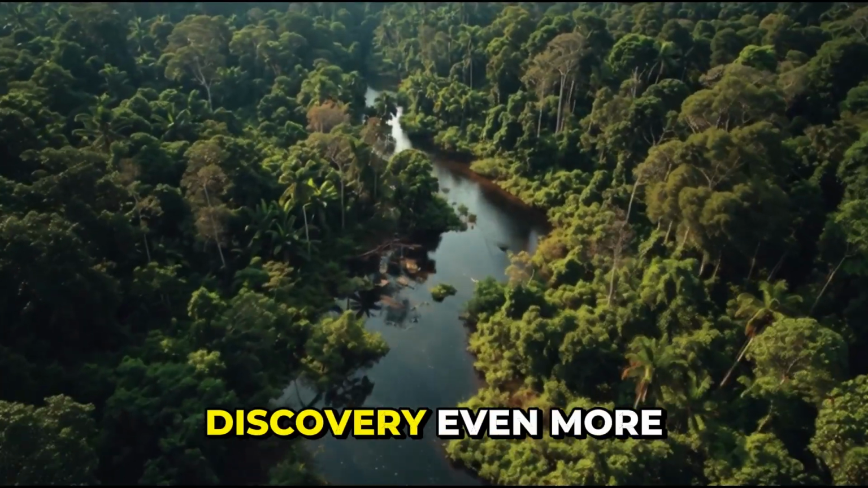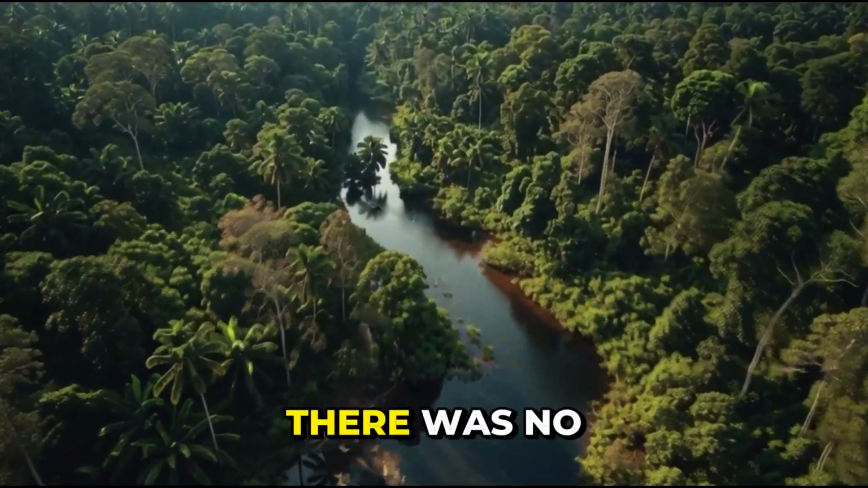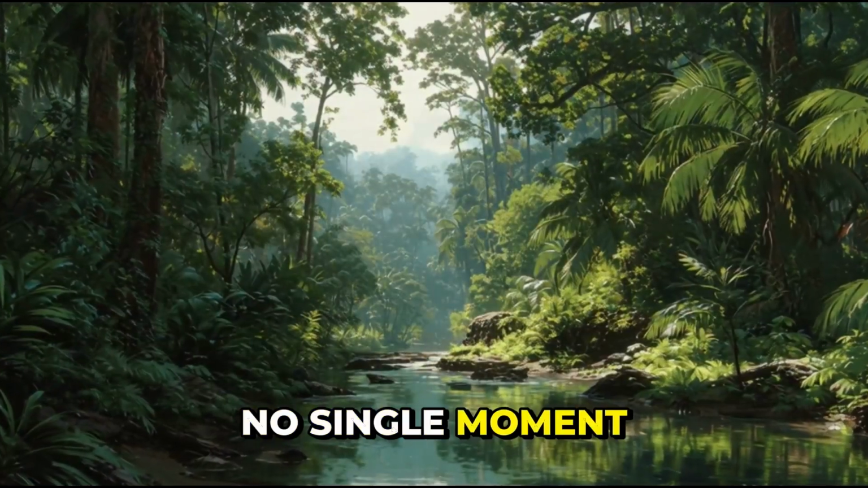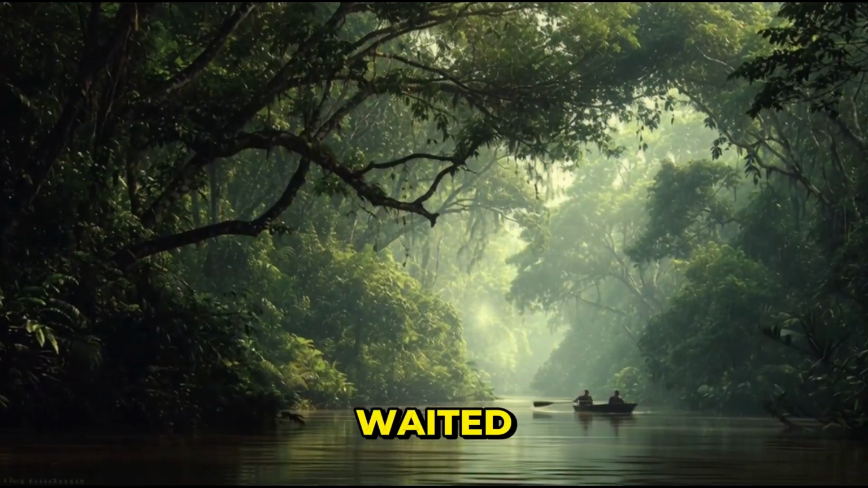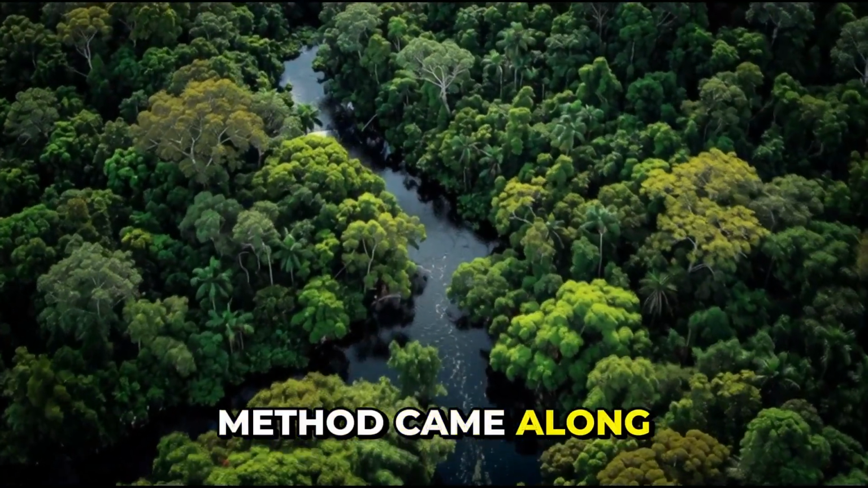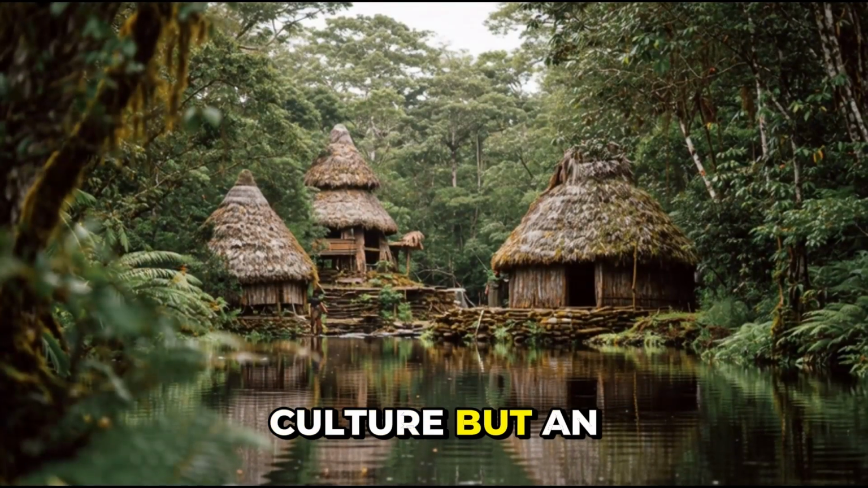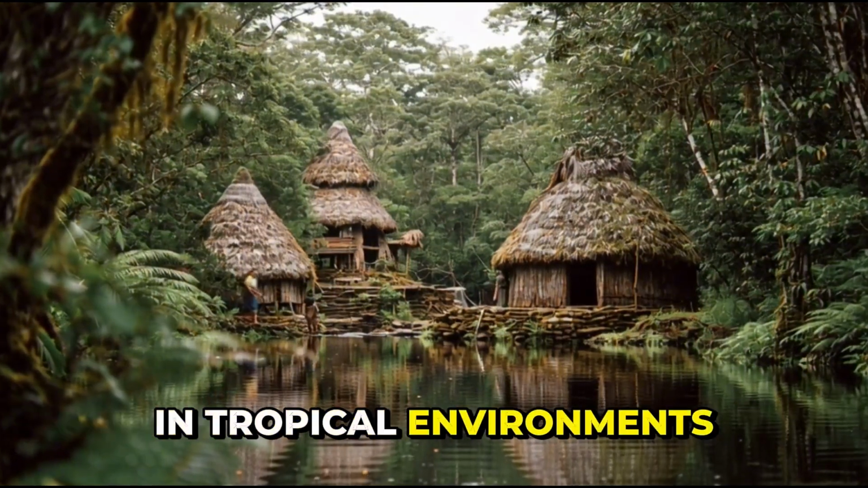What makes this discovery even more compelling is how quietly it rewrites the story. There was no dramatic collapse carved into stone, no obvious ruins rising above the trees, no single moment that announced itself as history-changing. Instead, the evidence waited patiently, blended into the forest, until the right method came along to notice it. And when it did, it forced researchers to reconsider not just one culture, but an entire framework for understanding human development in tropical environments.